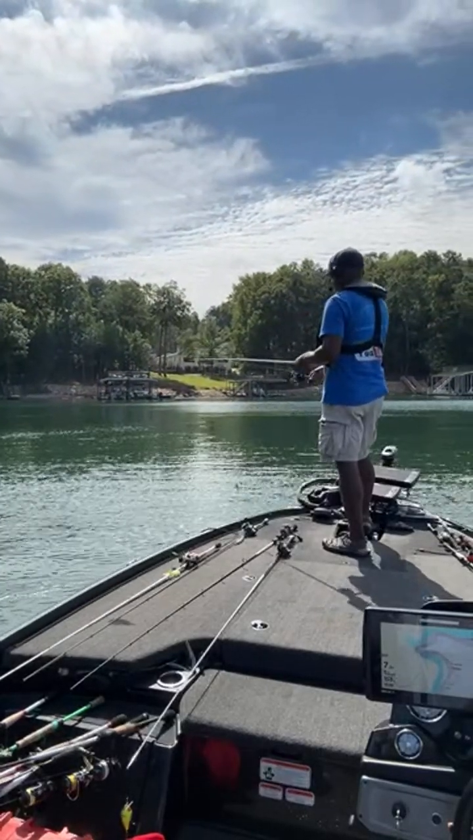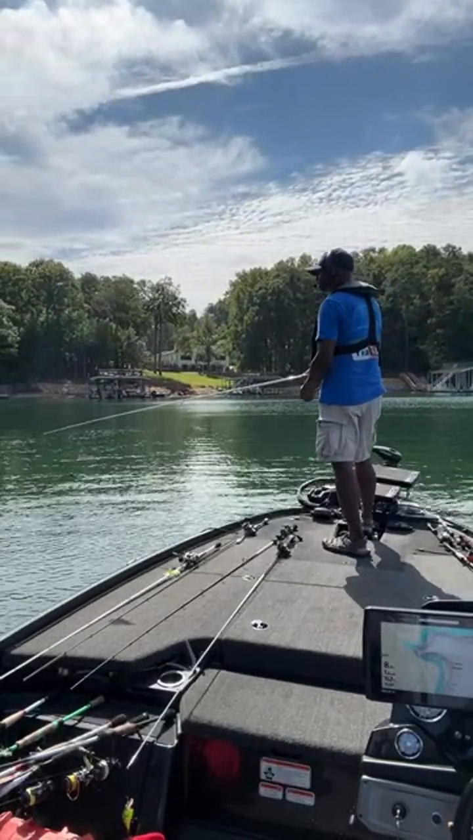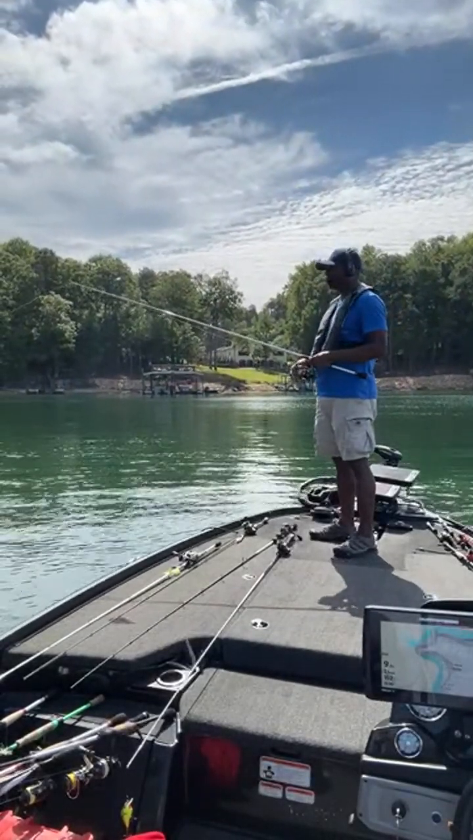So you saw how those first 3 casts I missed. I did not get those casts where I wanted them to go. But I still kind of hung in there. Now that one, I got it in a small space about that big. Got it right back there where I needed it to go.